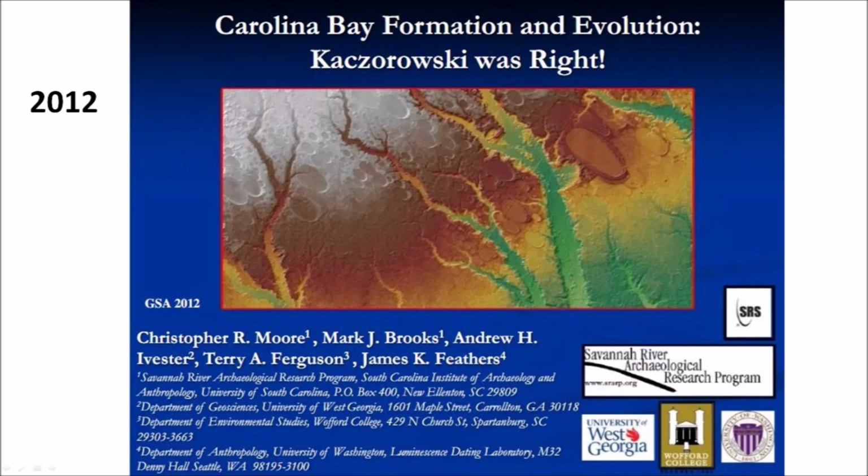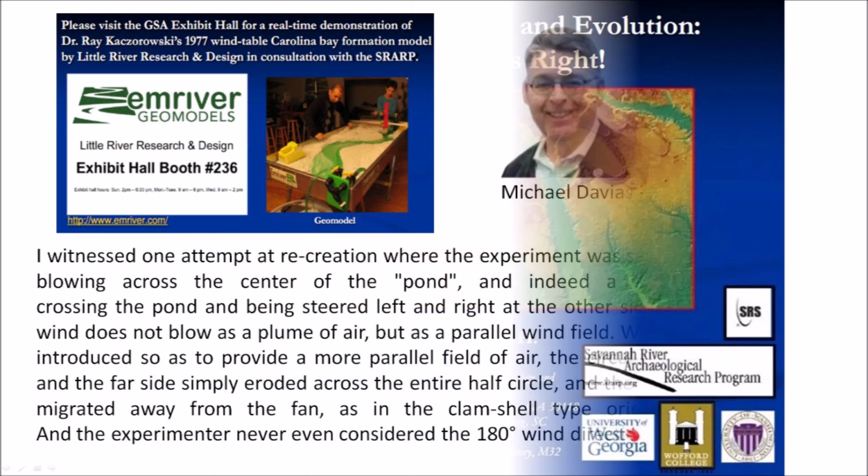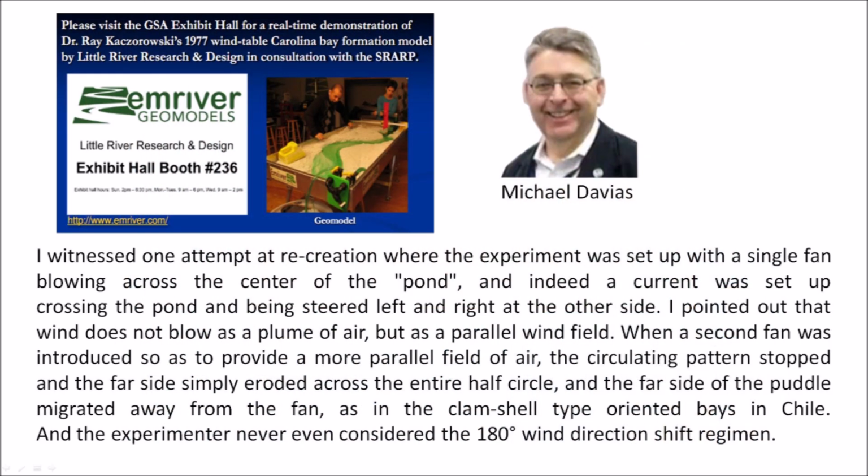Michael Davies attended the GSA meeting and went to that demonstration. Michael wrote, "I witnessed one attempt at recreation where the experiment was set up with a single fan blowing across the center of the pond, and indeed a current was set up crossing the pond and being steered left and right at the other side.